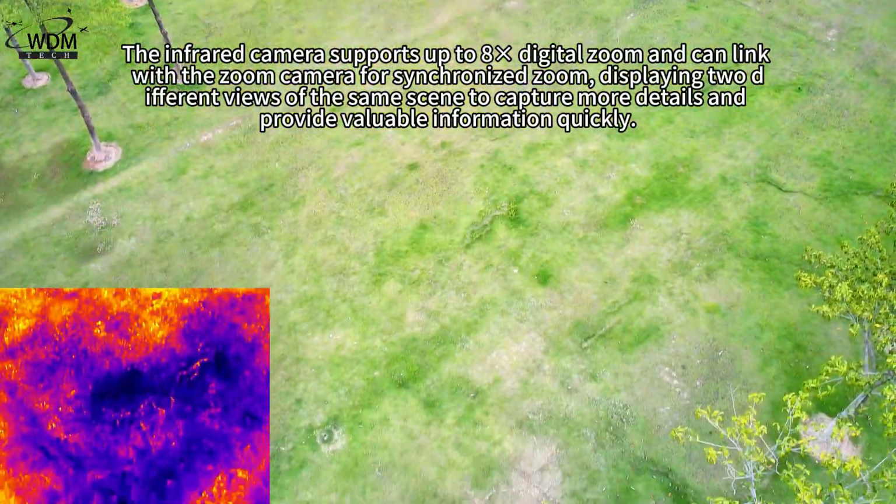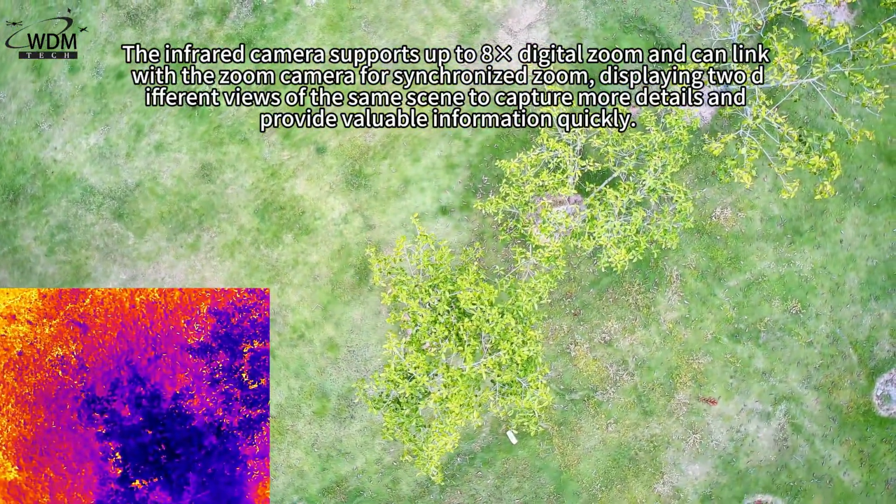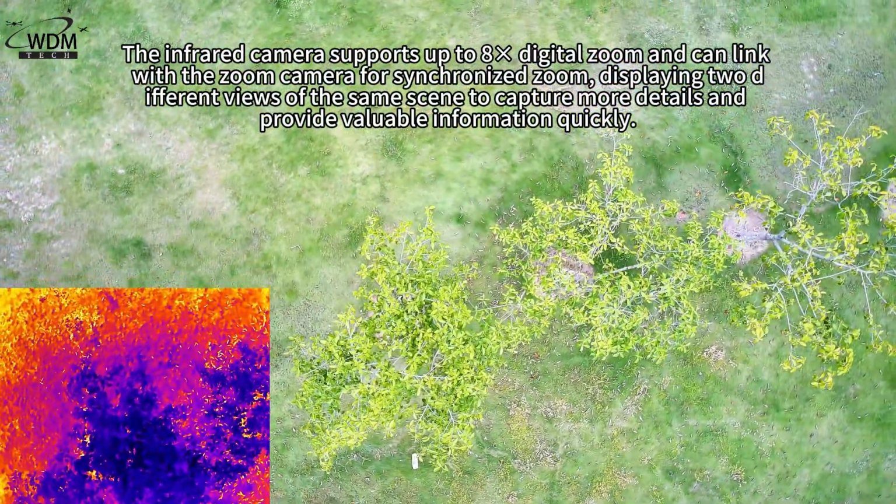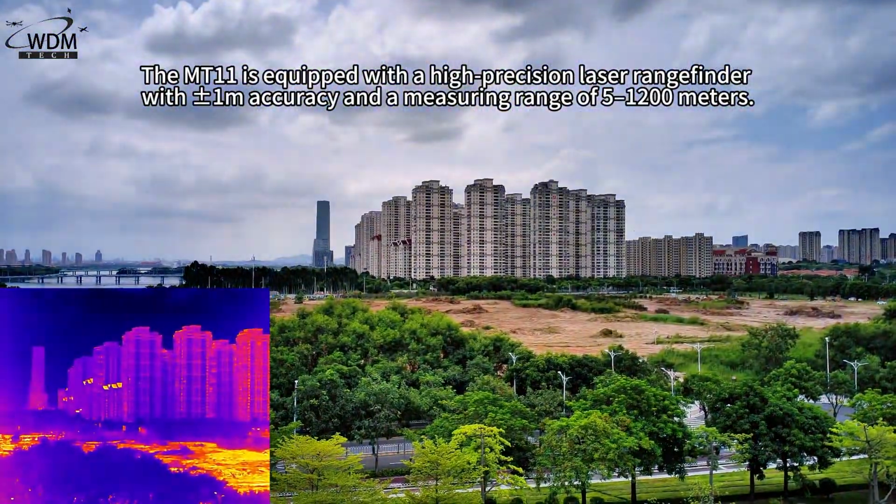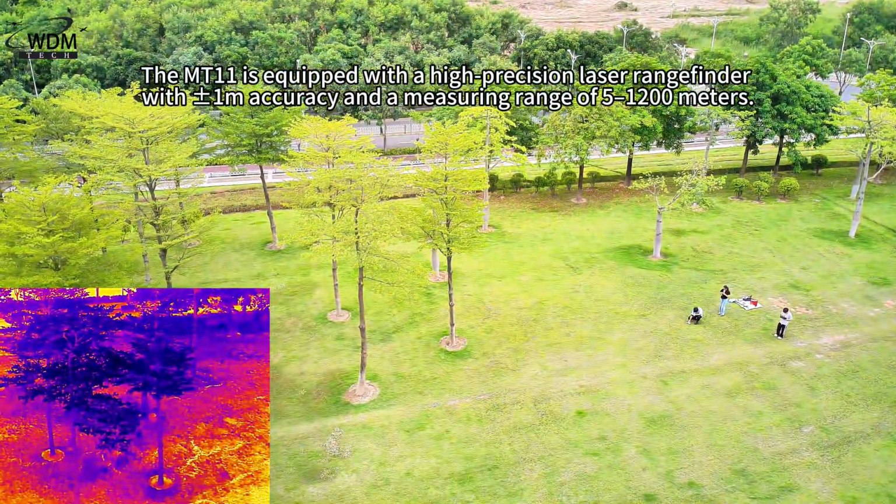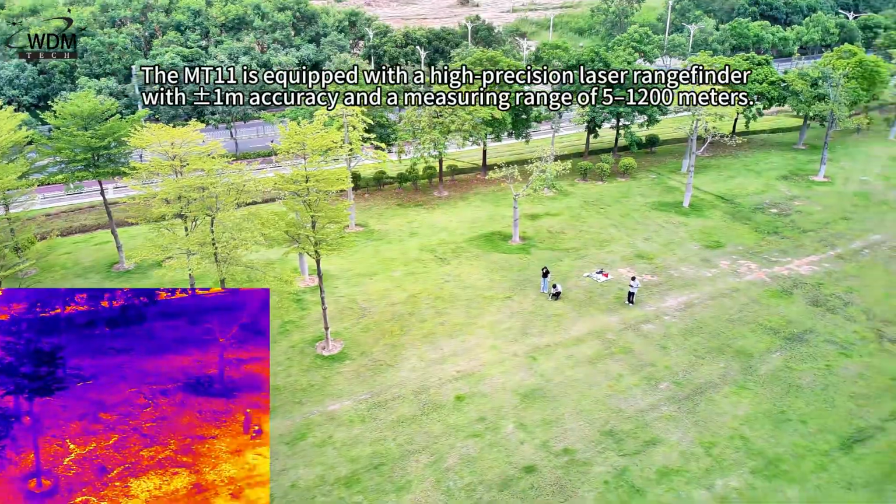The infrared camera supports up to 8x digital zoom and can link with the zoom camera for synchronized zoom, displaying 2 different views of the same scene to capture more details and provide valuable information quickly. The MT11 is equipped with a high-precision laser rangefinder with ±1 m accuracy and a measuring range of 1,200 meters.